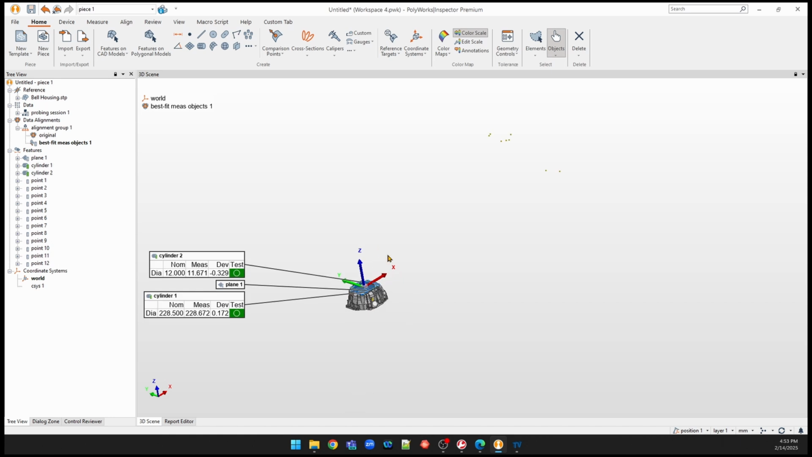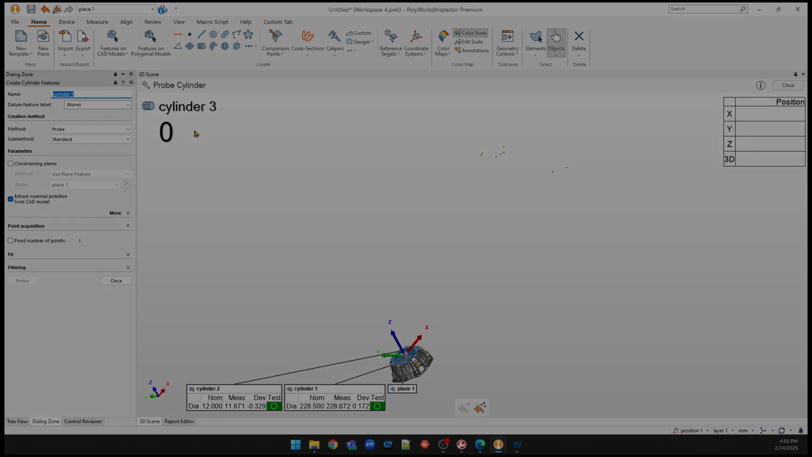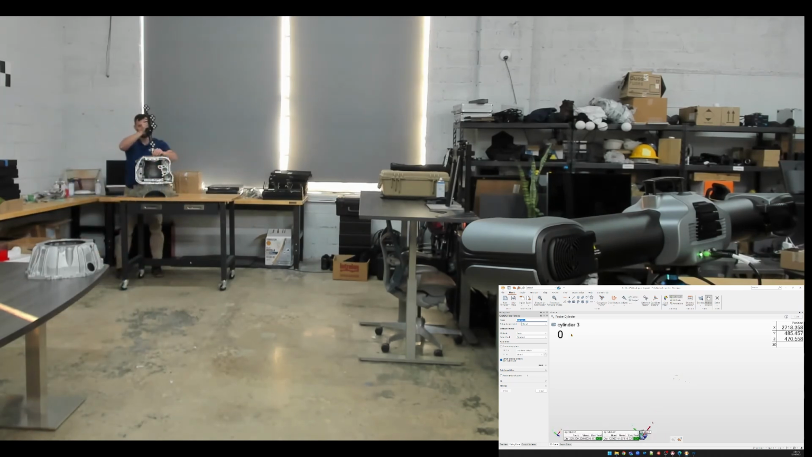Now I do have that part in the very back of the room. So let me measure a cylinder on there, and then we'll take a dimension. In this case, I can take as many points as I want.